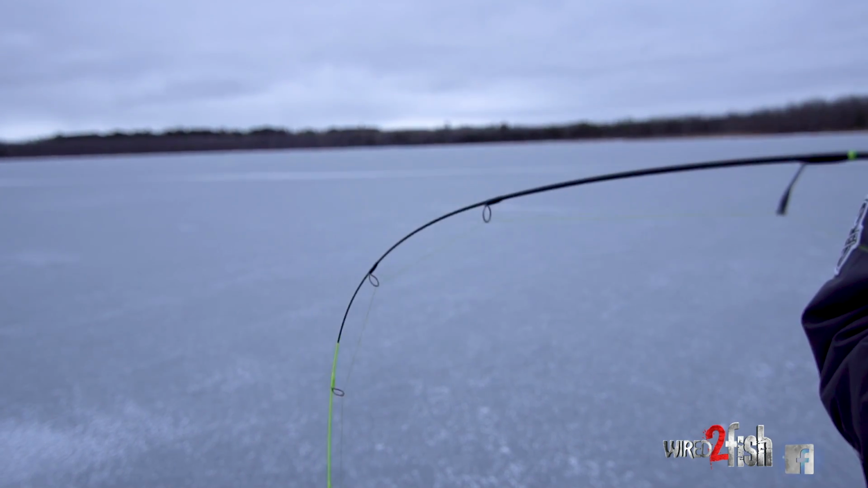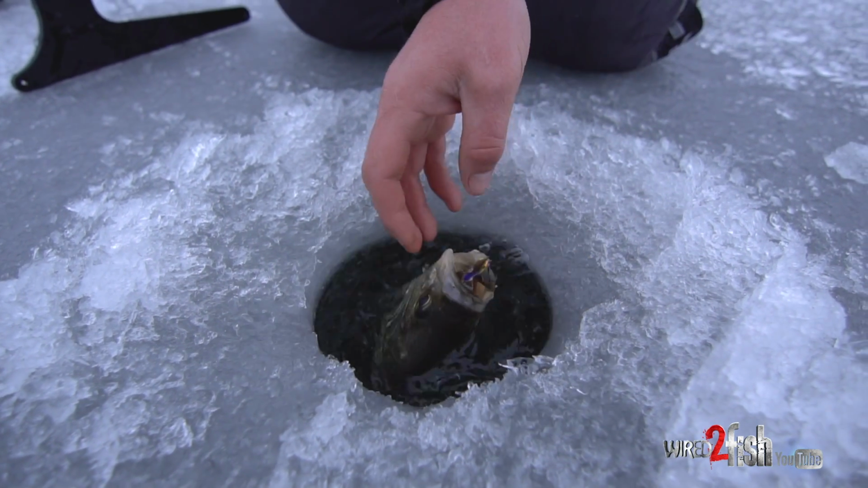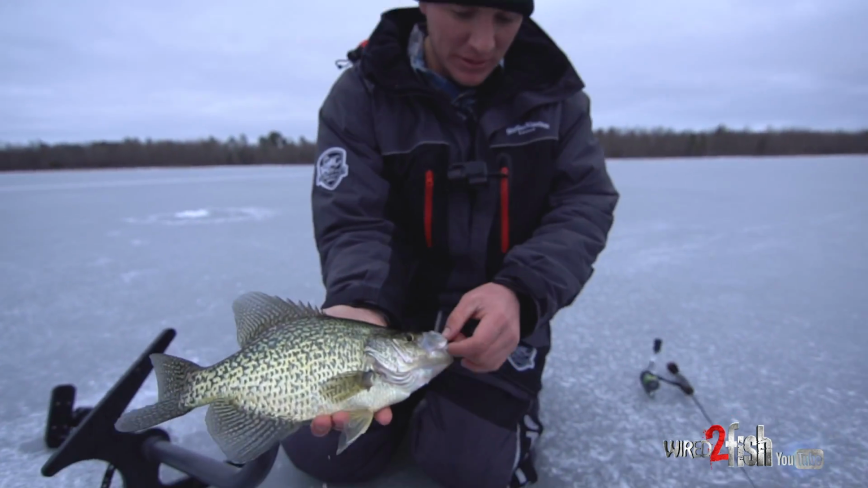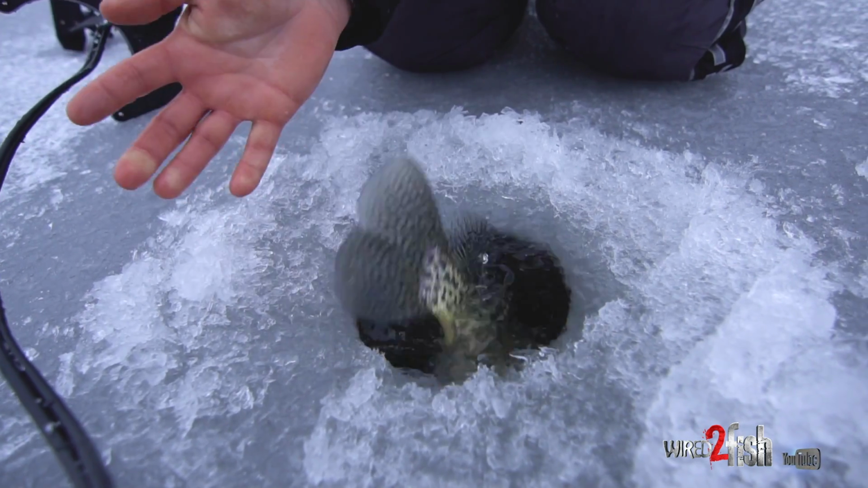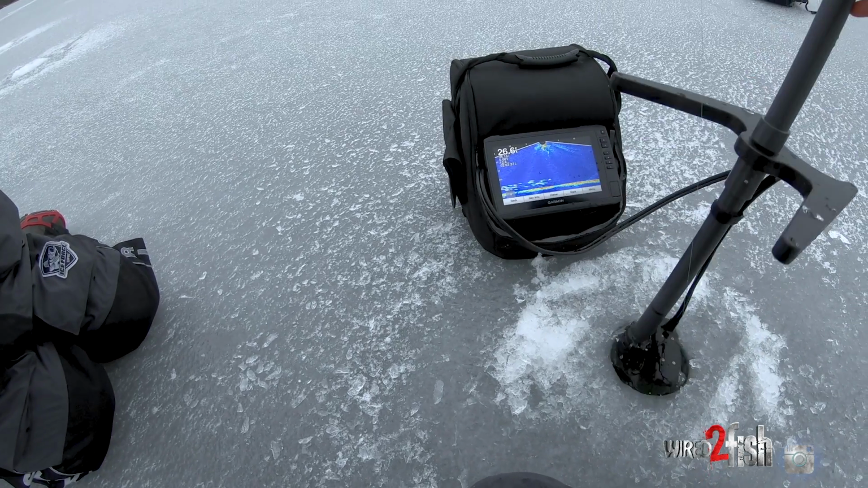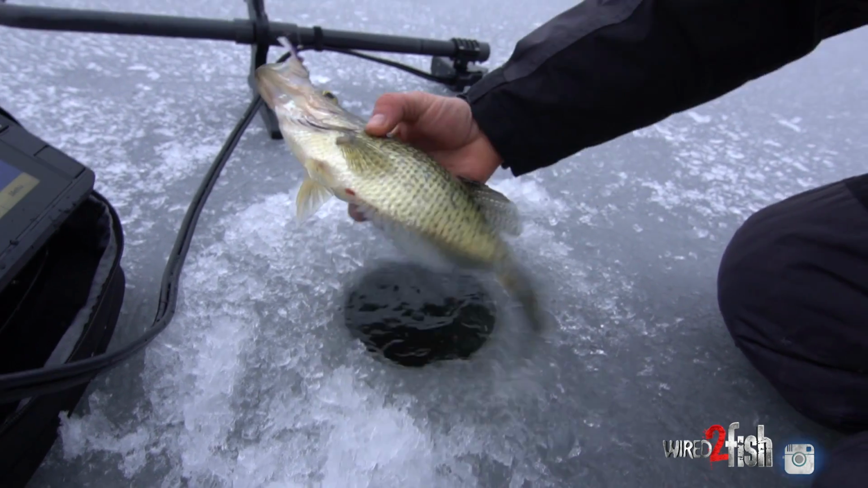This feels like a good one. They're all good ones. Why, hello. I love it when they just splay out like that when they come out of the hole. It's one right after the other.